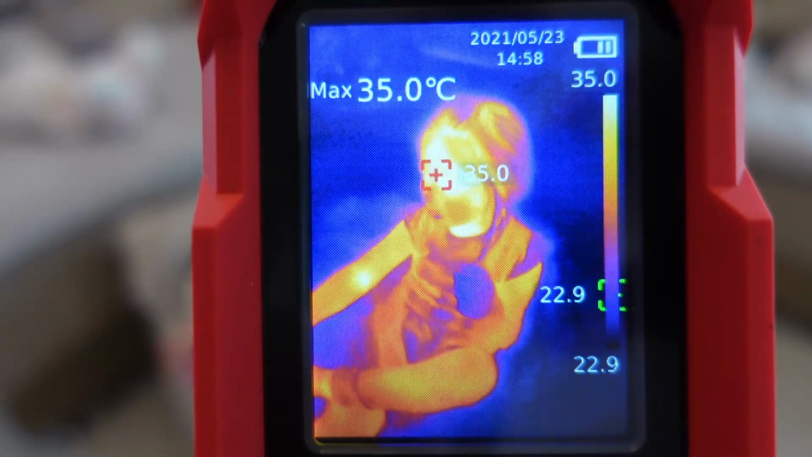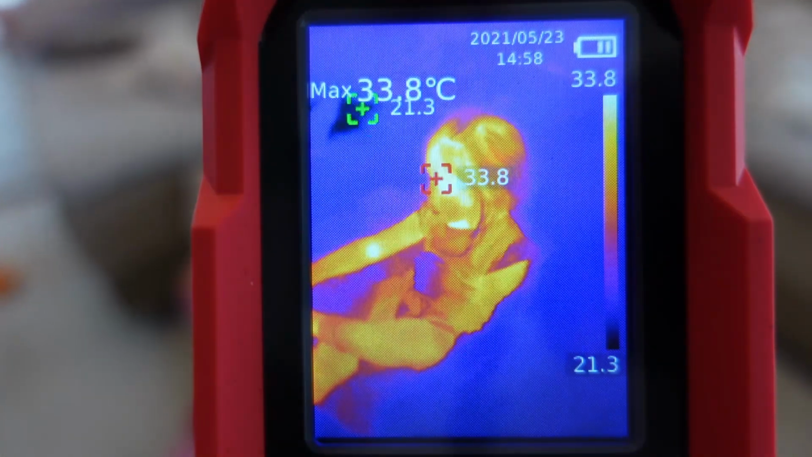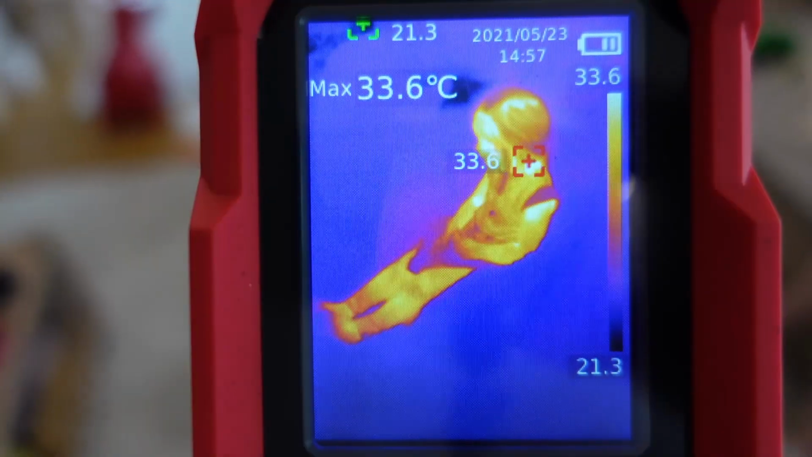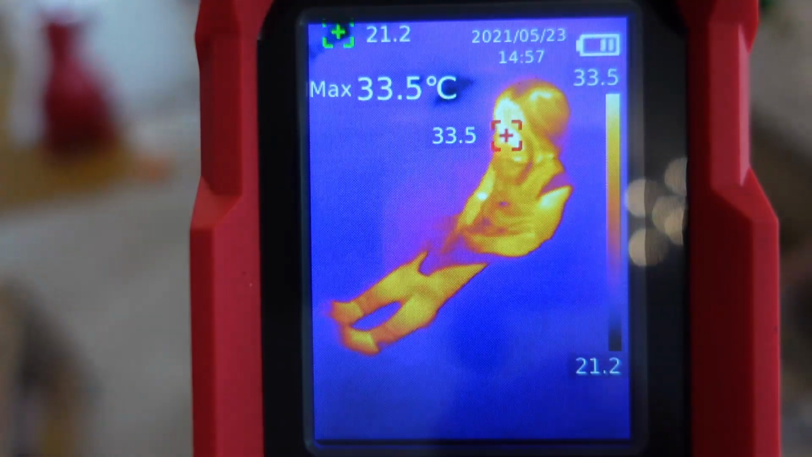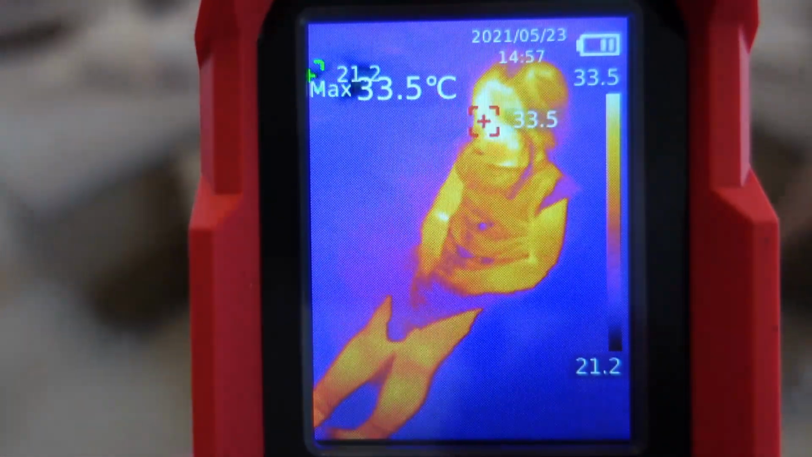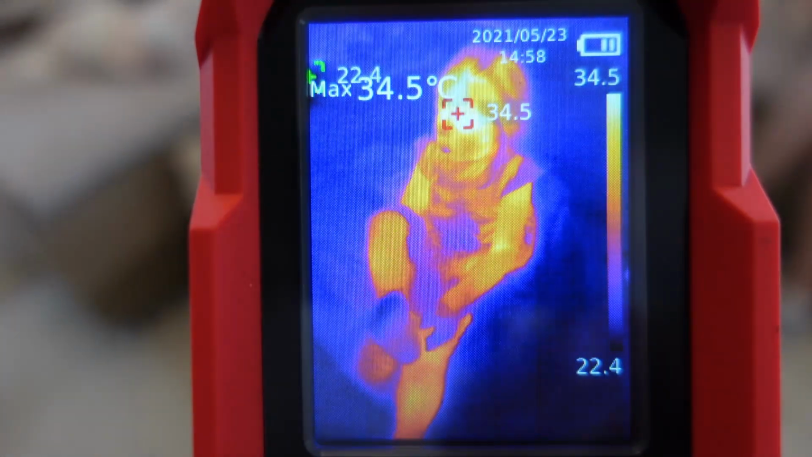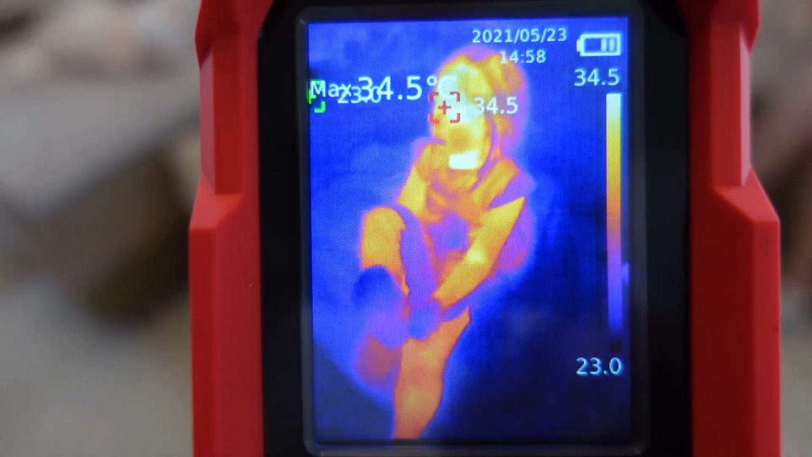What kind of alarm is that if there is no noise? It's a pity, because I have a few ideas where I could use it if it had an alarm. For example, monitoring a sick child at night, and it could give us an alarm if, I don't know, its temperature goes over, I don't know, 38 degrees Celsius or something like that.